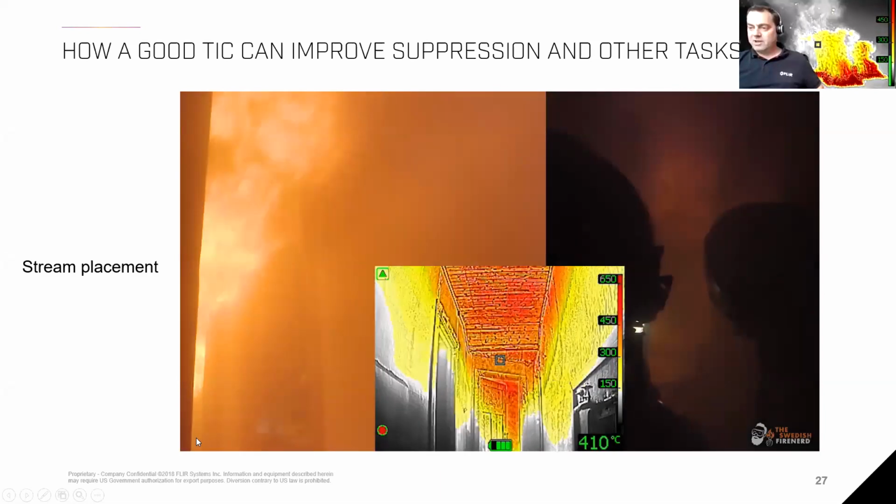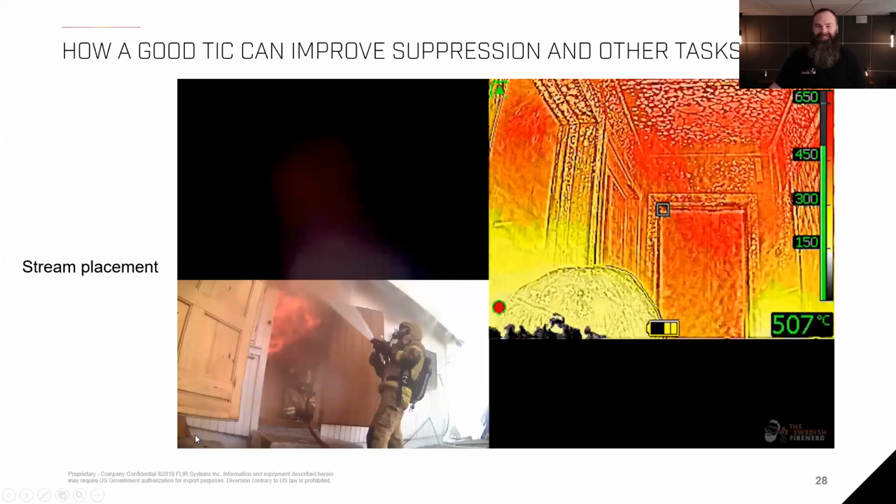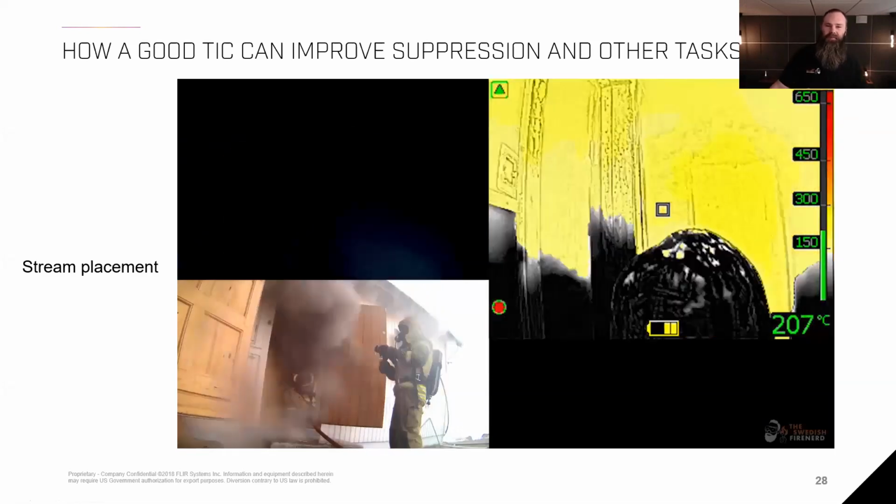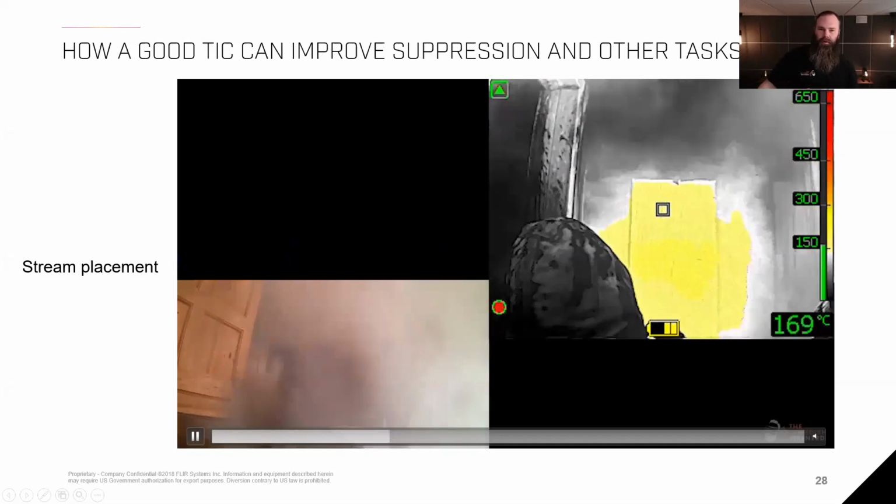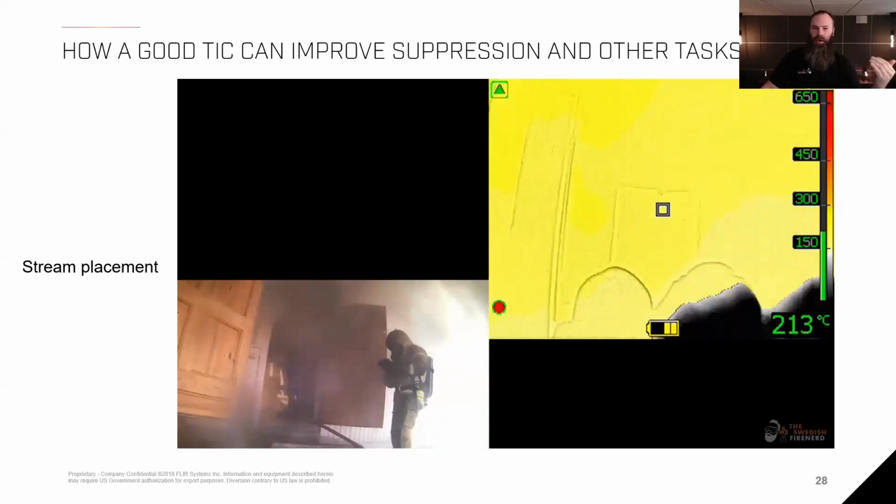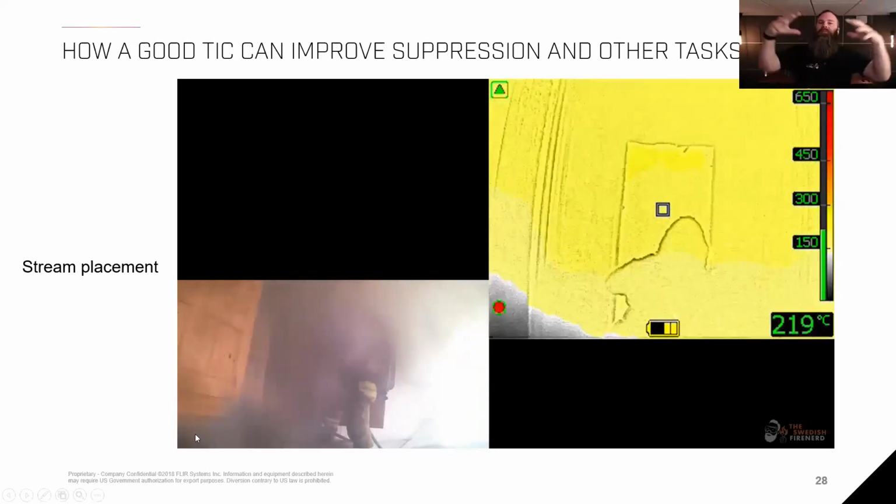And another one we have from an outside view as well as an inside view. Yeah, that's another training burn, another day. This time we're doing gas cooling with a fog, and you can see, of course, as soon as the fire develops in that corridor where the firefighters are sitting, even though they're sitting like a meter inside that hallway, visibility goes to zero in the top left corner. But in the thermal imager, you can constantly see the surrounding space. You have situational awareness. You see where the doorway is. You see the ceiling. Now, when there's a lot of steam and water building up, the pictures start to degrade. But it comes back when it flows out.